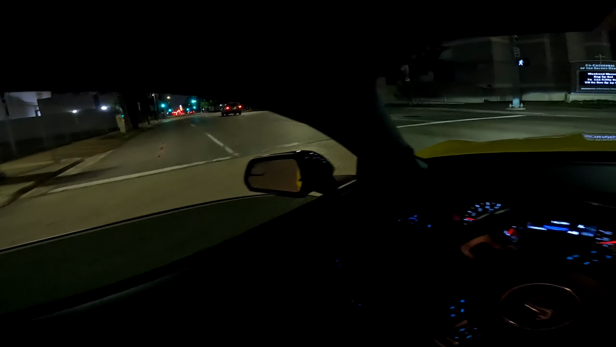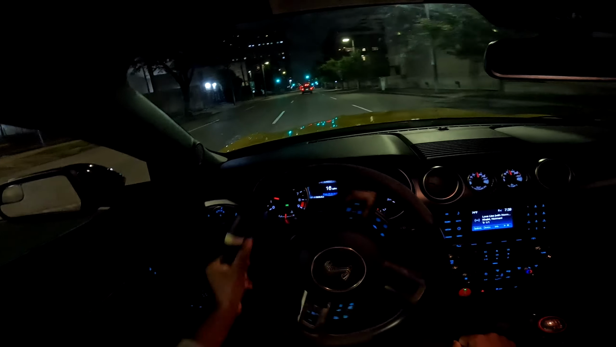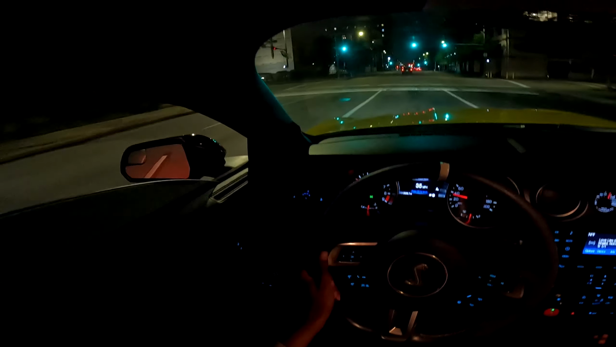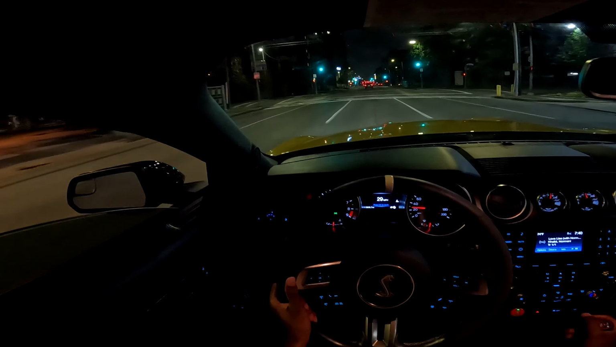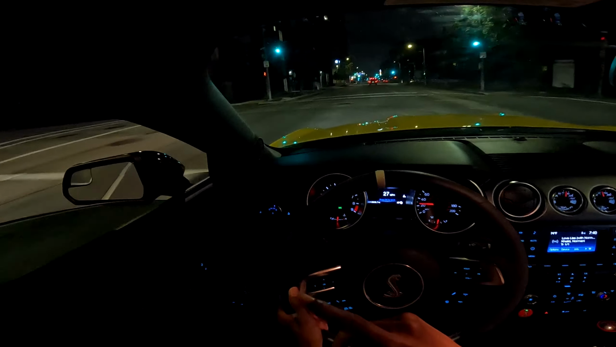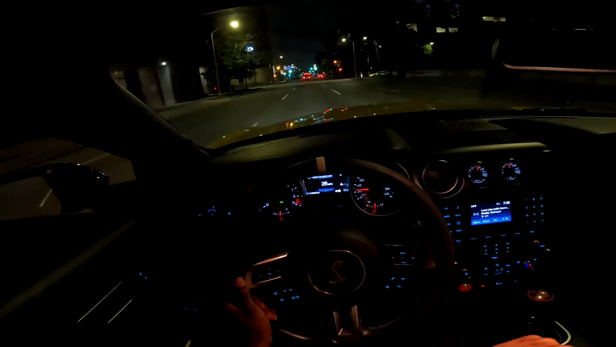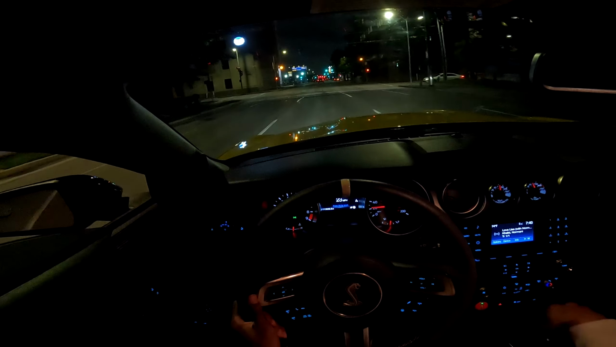Yeah, we finna make a turn right here. That's one way. See, that's the thing, I don't really know my way downtown. There's a lot of one-way streets.